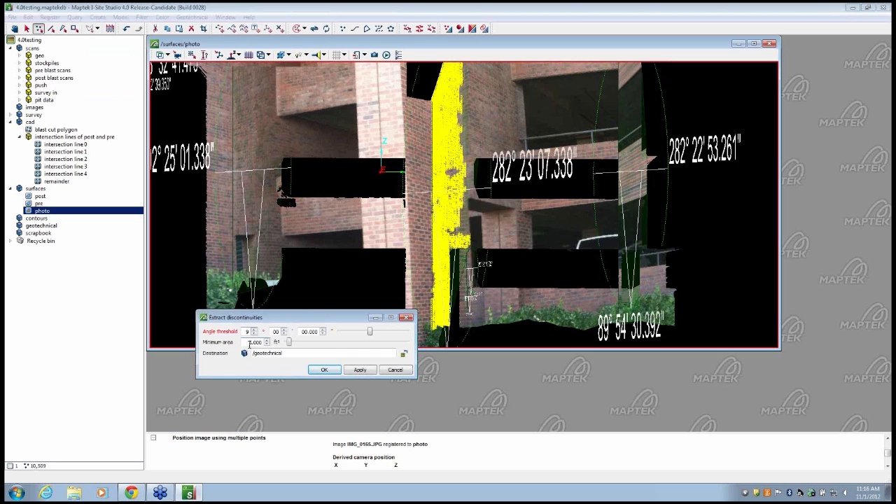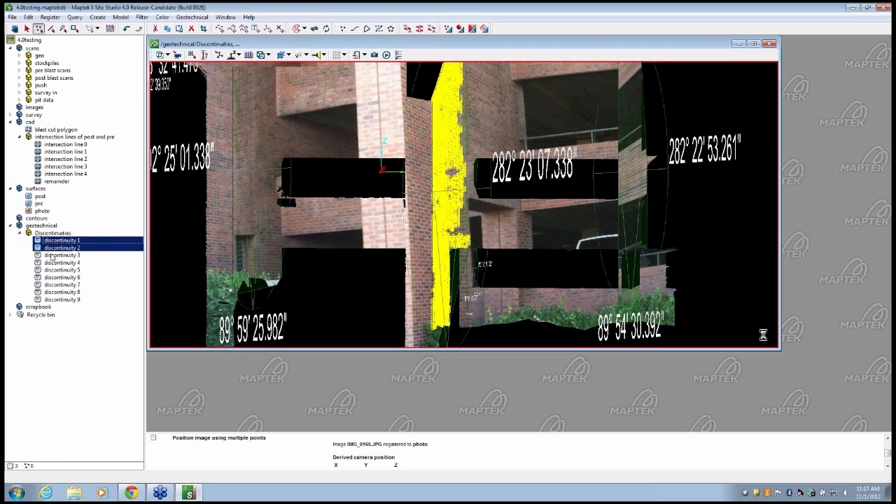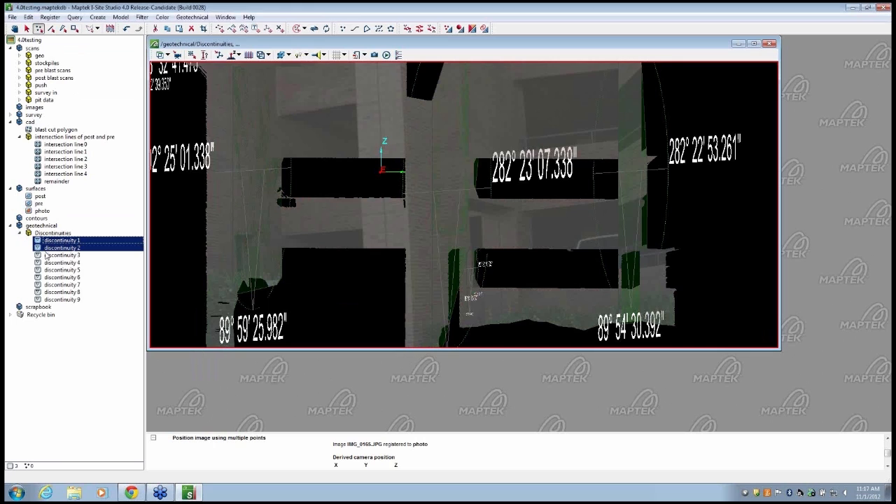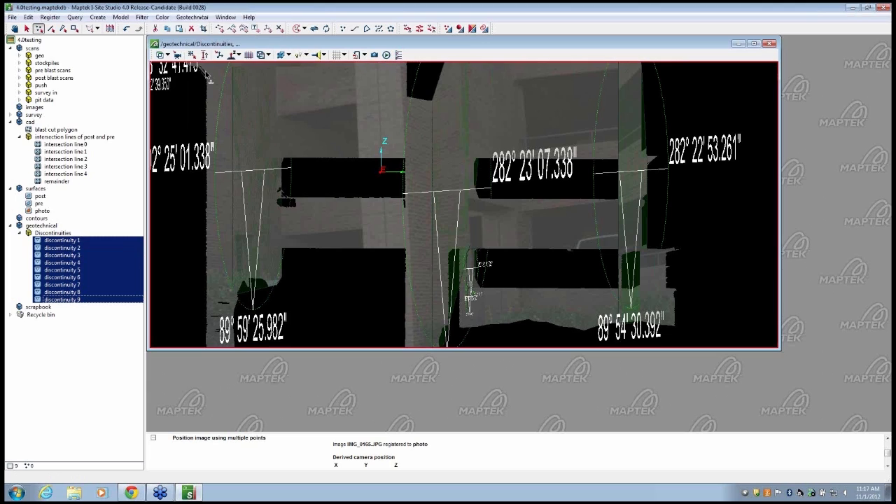You can also change this minimum area to ensure that you're not encompassing smaller pieces that aren't large enough to really consider when you're factoring these things. And when you create these and hit OK, it's going to create a discontinuities folder with each one of those inside your Geotechnical tab. Using these, you can go ahead and create a stereo net by using these discontinuities.